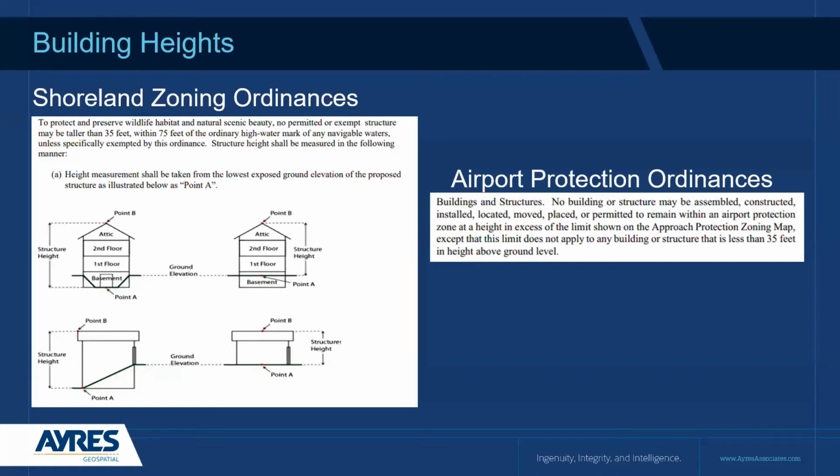Another common one is going to be looking at your airport protection ordinances, trying to find features above the surface of the earth that are too high for regulations by the FAA. And LiDAR data is the best tool to be able to run area-wide analysis quickly. So how do we do it?